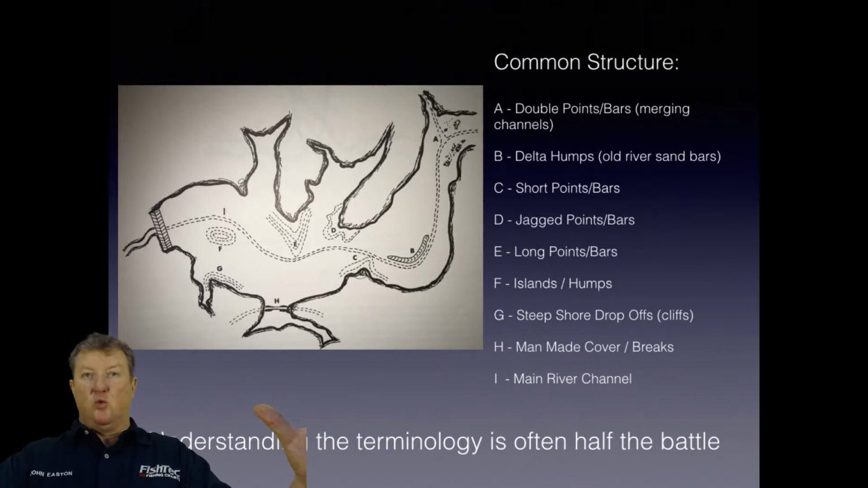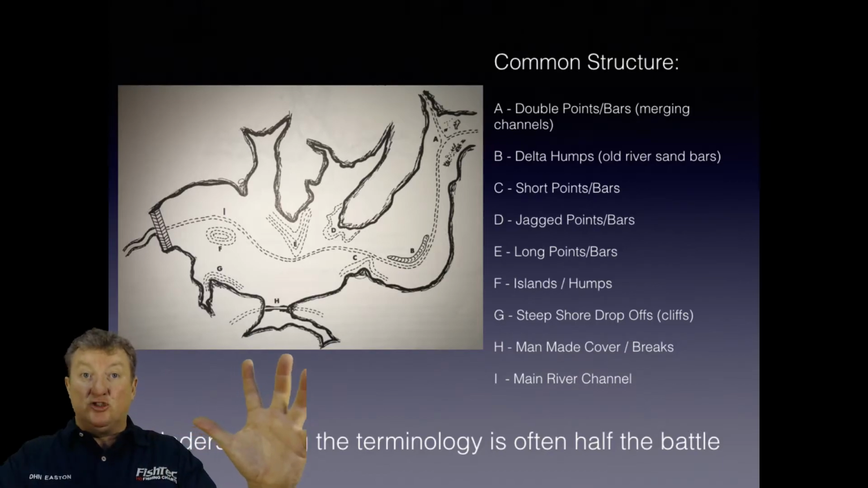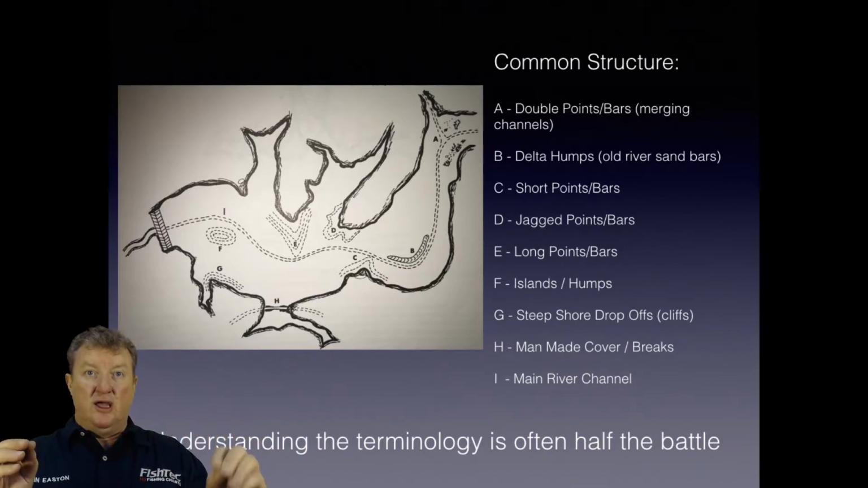Don't just see it as one big point, as in the videos on how to target a point. You've got to break that jagged point up into several points or bars and target each one individually. That's important. Target each one individually. Okay, that's D.